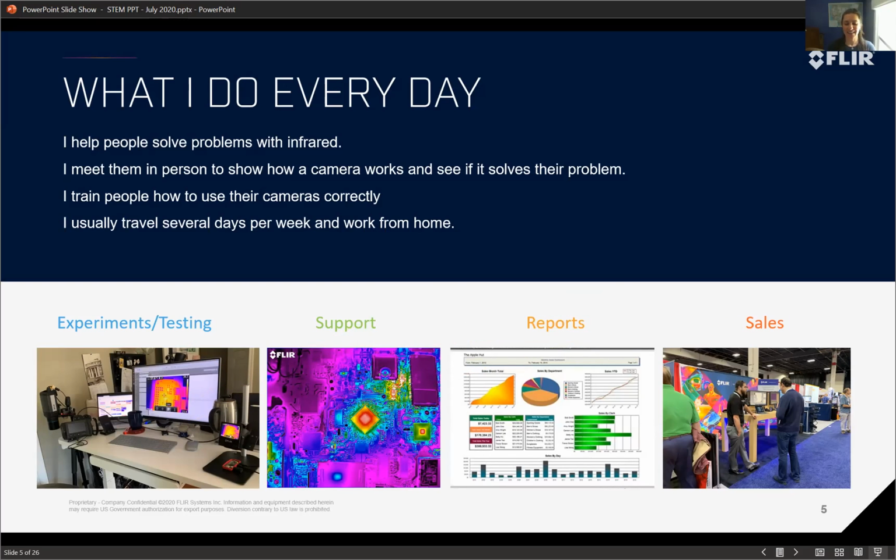And this picture in the middle is a picture of a PCB. So this is what's inside your phone or your computer and how it works. And no matter what anybody tells you their job is, I guarantee you they spend a lot of time in front of a computer doing reports.